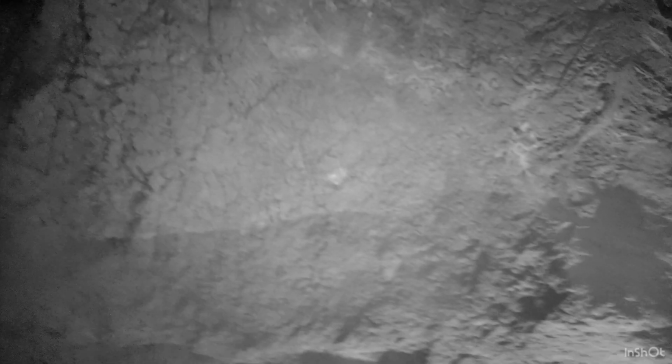Sort of an adorable cave bowling alley on the left right here. You can see a little bowling pin, bowling ball right below it. Little cave bowling alley we got going on. Best part of the tour right there, you guys.